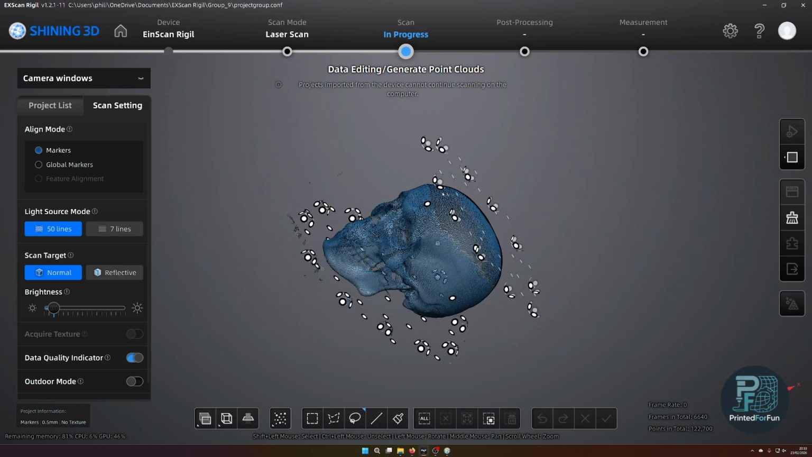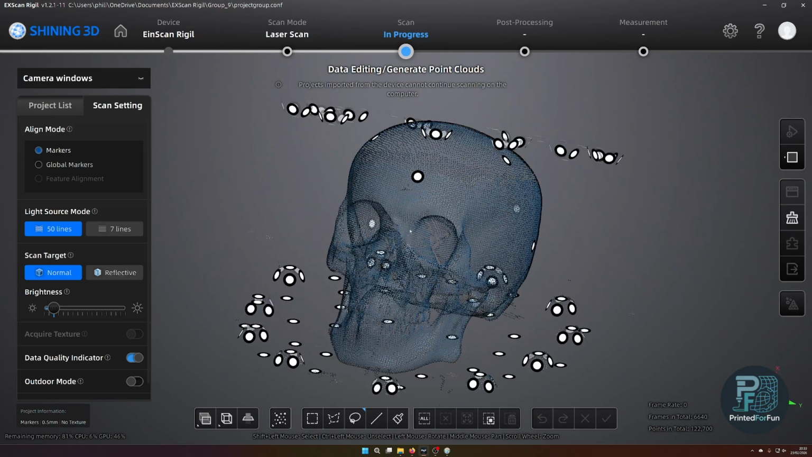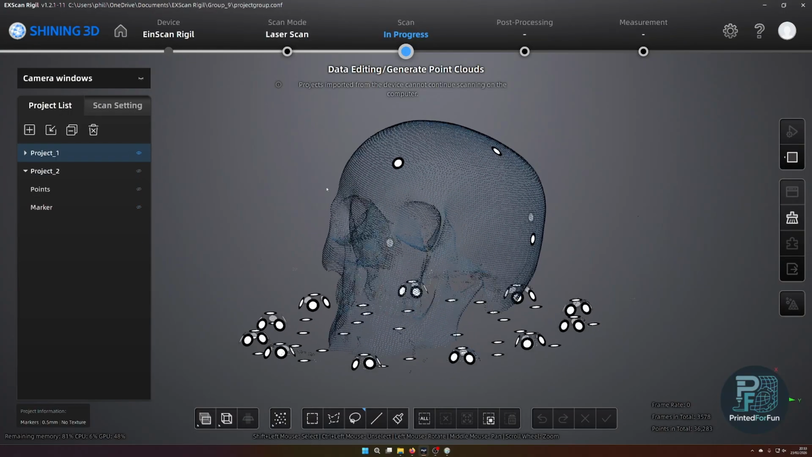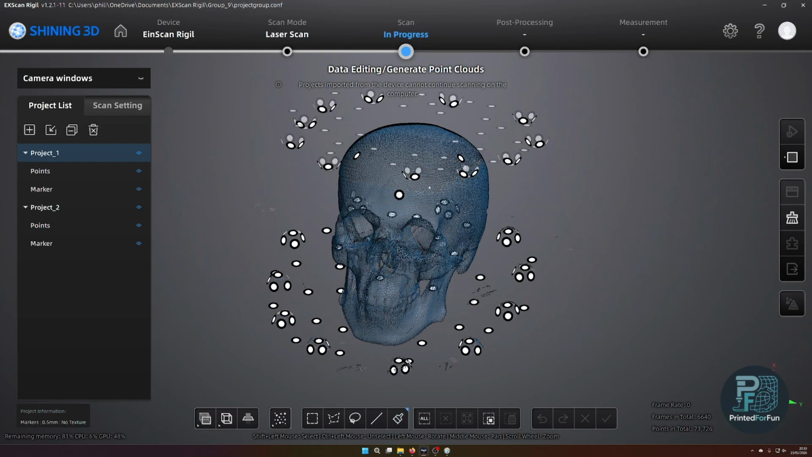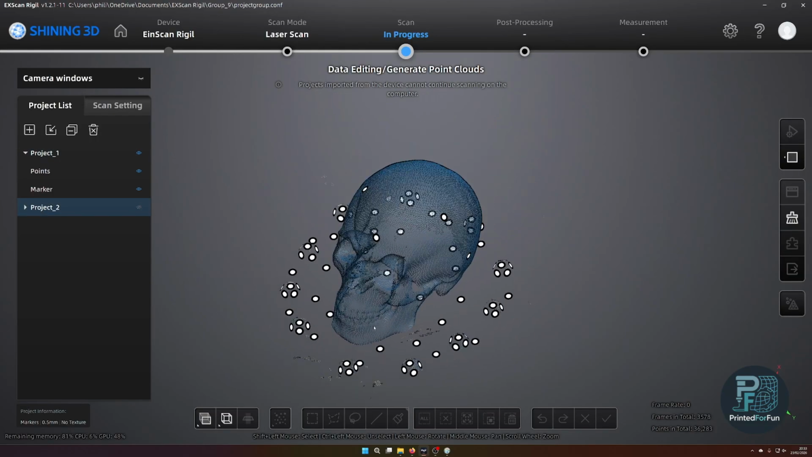For the on-PC processing, I now just opened the project on my PC, and here you can see the two single scans again. The first thing I will be doing before processing is isolating the relevant data. I'm still having these small outliers.